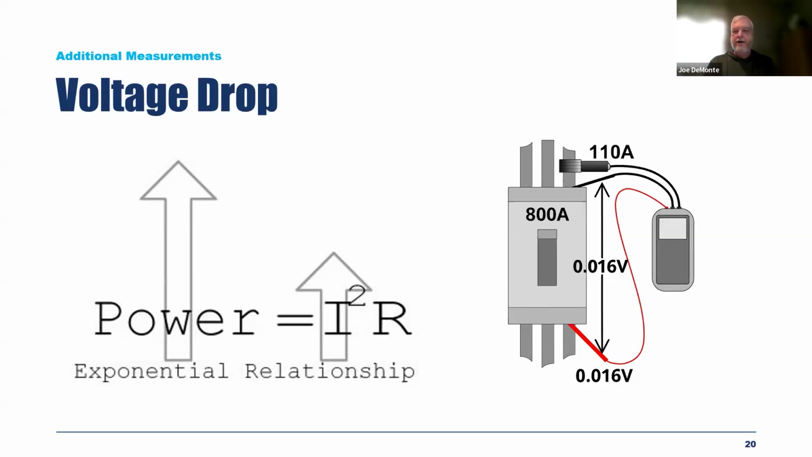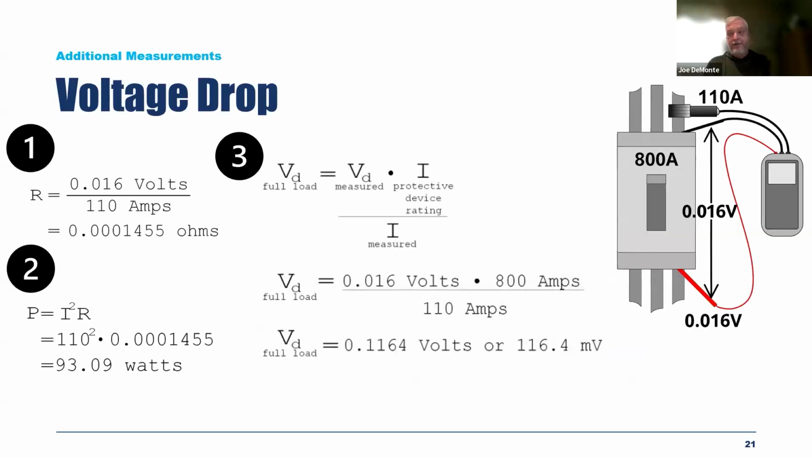So anytime I have infrared thermography of electrical components, I've always worked with qualified electrical persons that also were able to assist me with thermography. So it's a fantastic tool to use: voltage and voltage drop along with the current. So let's do the actual math behind that last scenario.